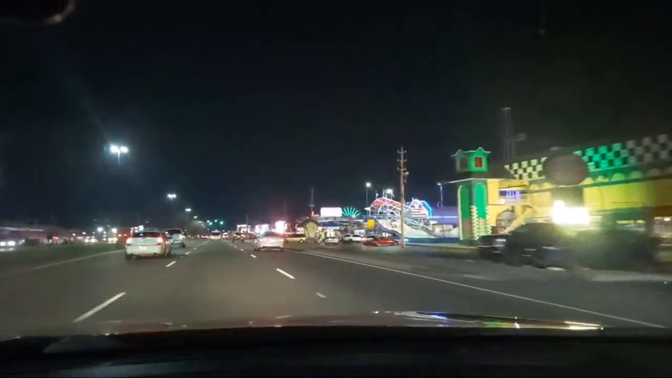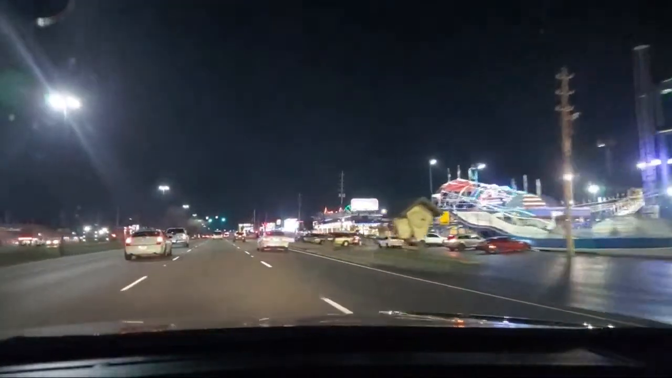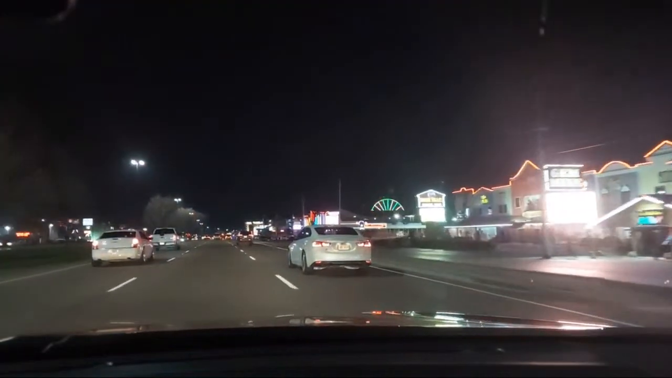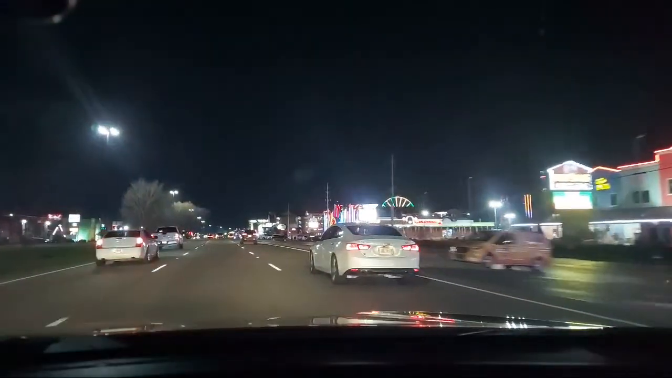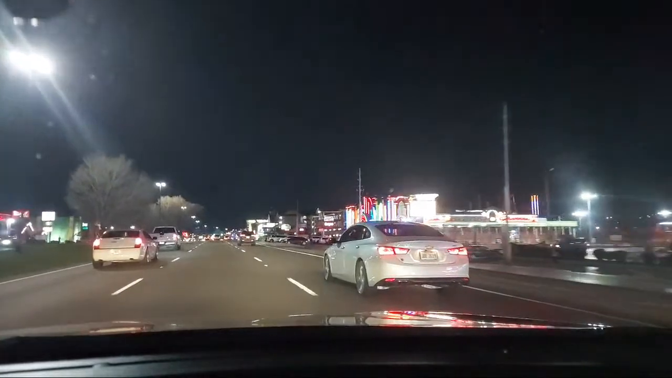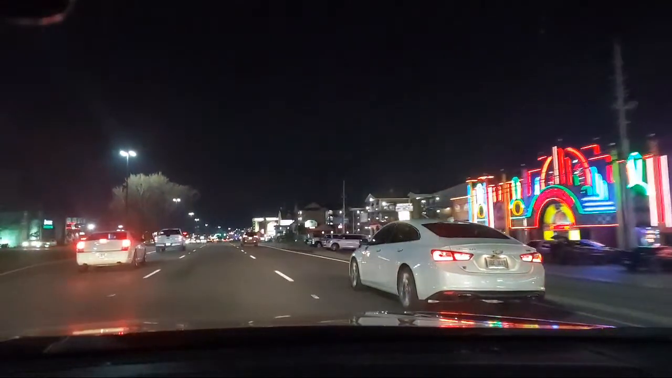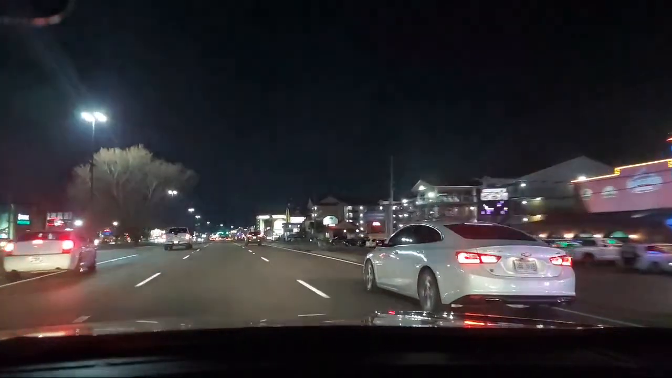Still a lot of people at the arcades, and it looks like the island as well. Definitely people there. And the rides over here. A lot of the stores are already shut down because it is 10:16 on a Tuesday evening, so not much stays open late here.